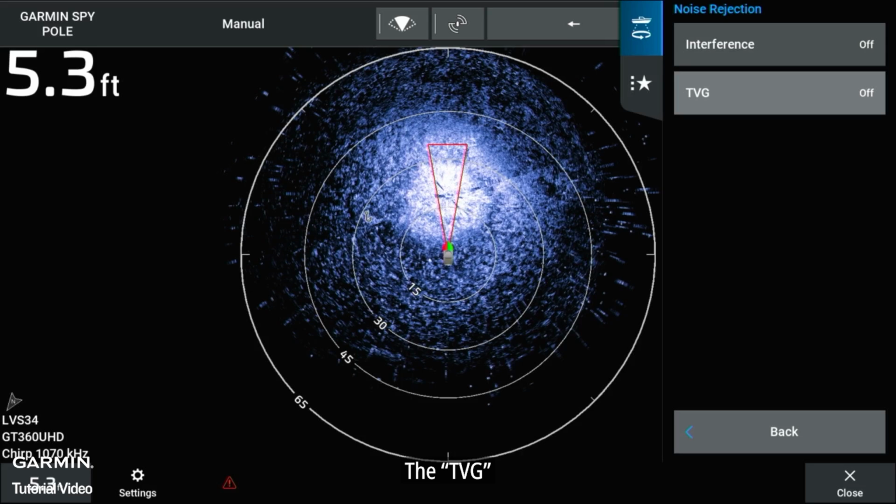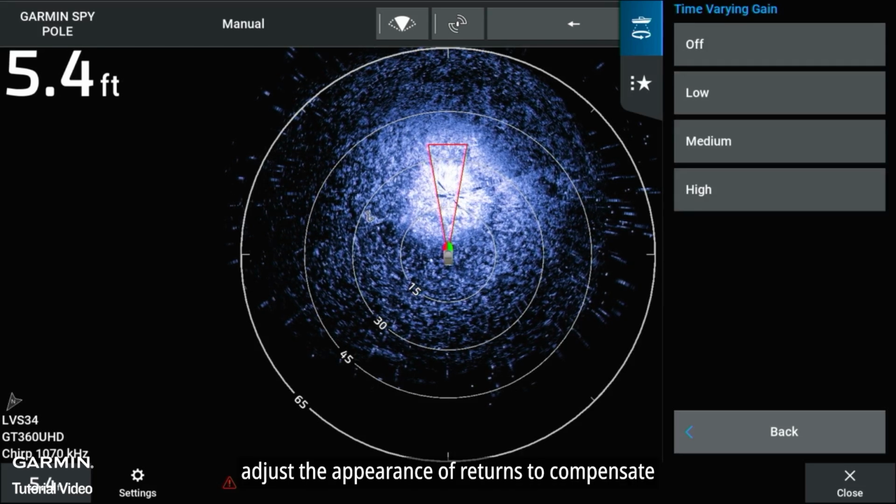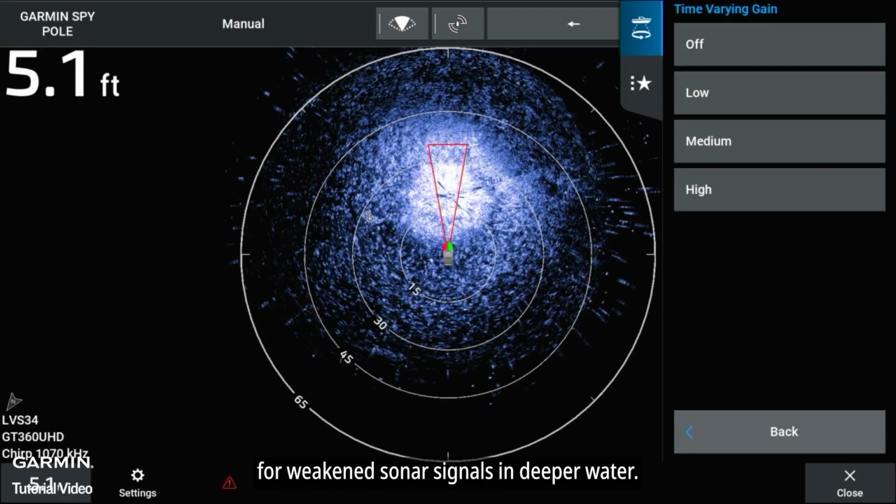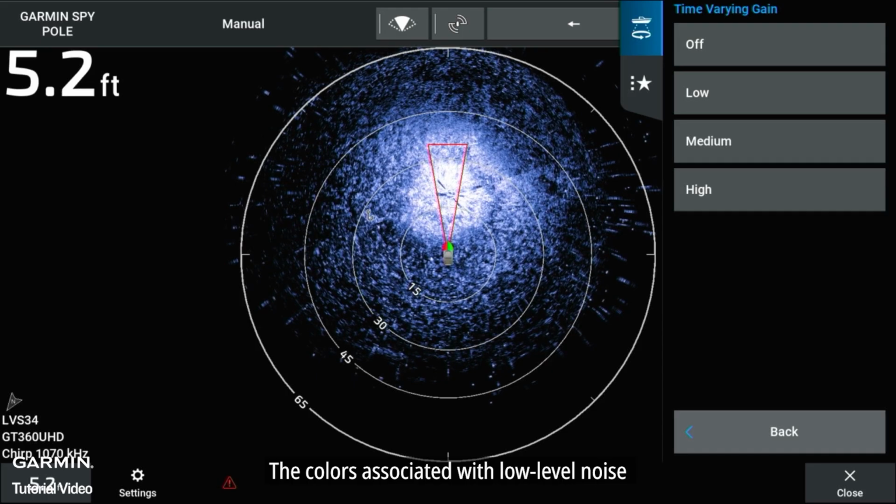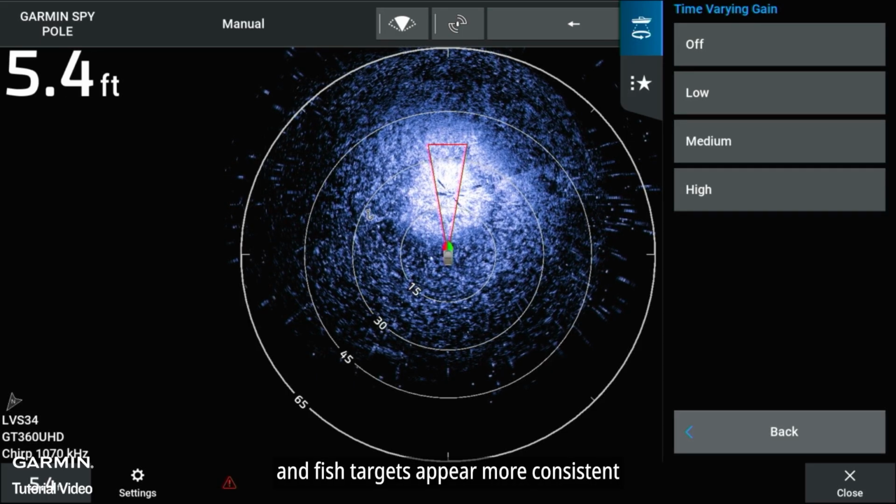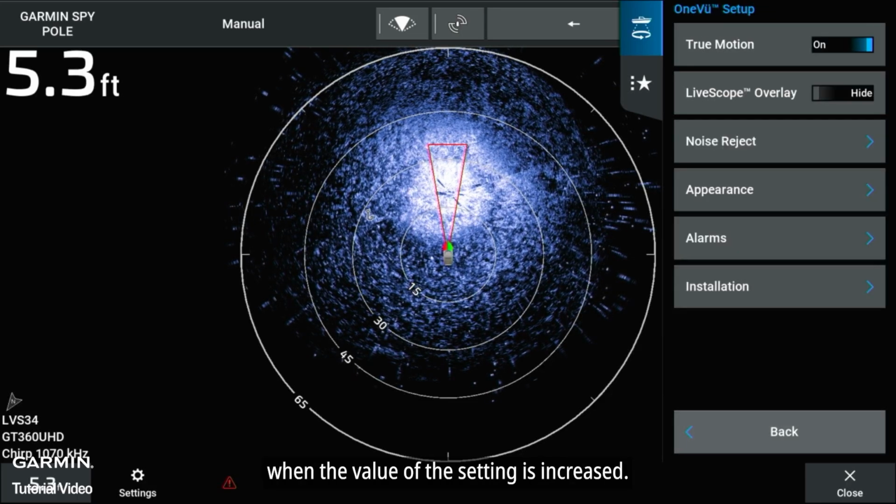The TVG, or time variable gain setting, adjusts the appearance of returns to compensate for weakened sonar signals in deeper water. It also reduces the appearance of noise near the surface. The colors associated with low-level noise and fish targets appear more consistent through various water depths when the value of the setting is increased.